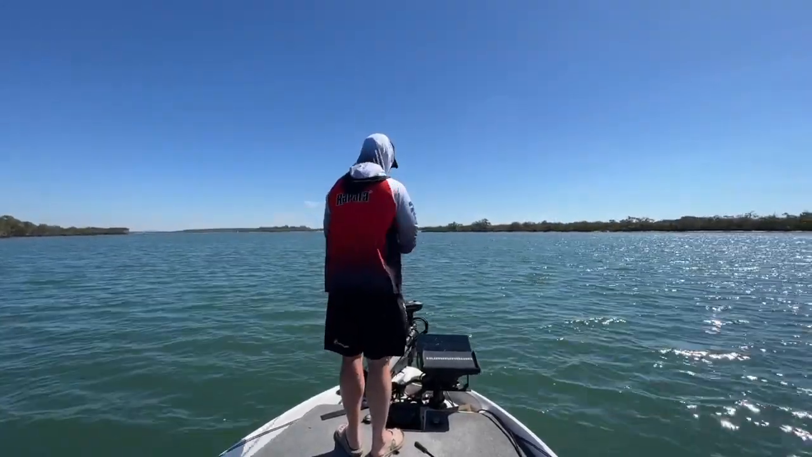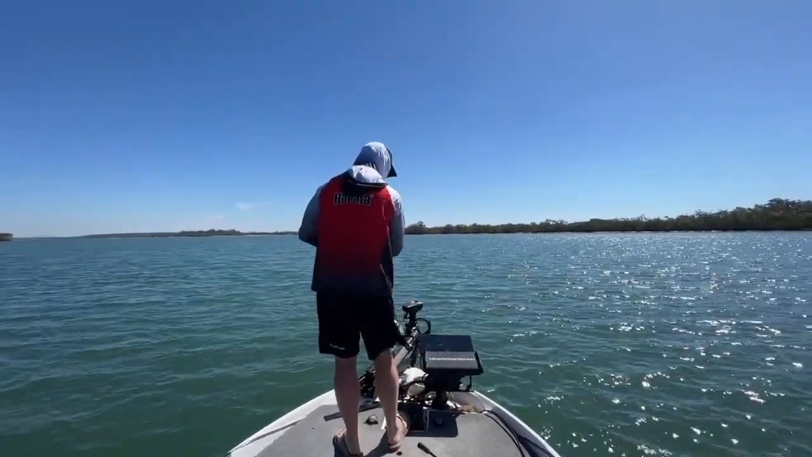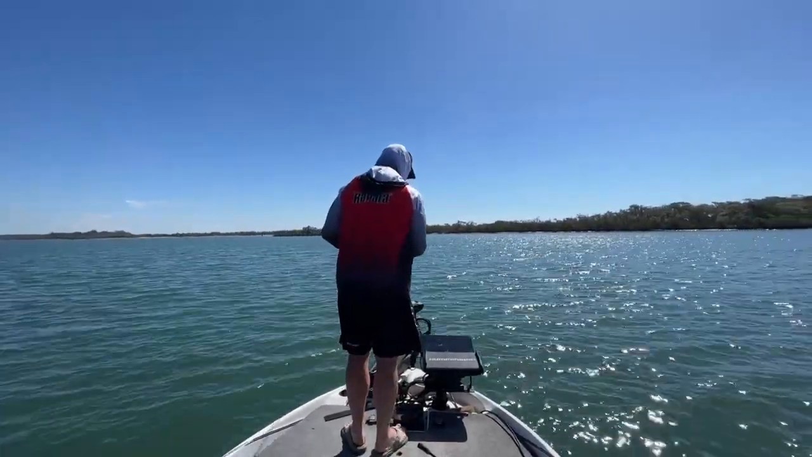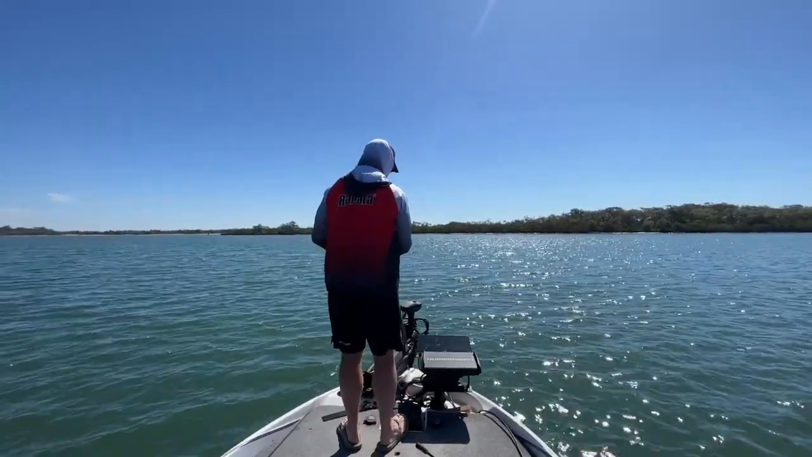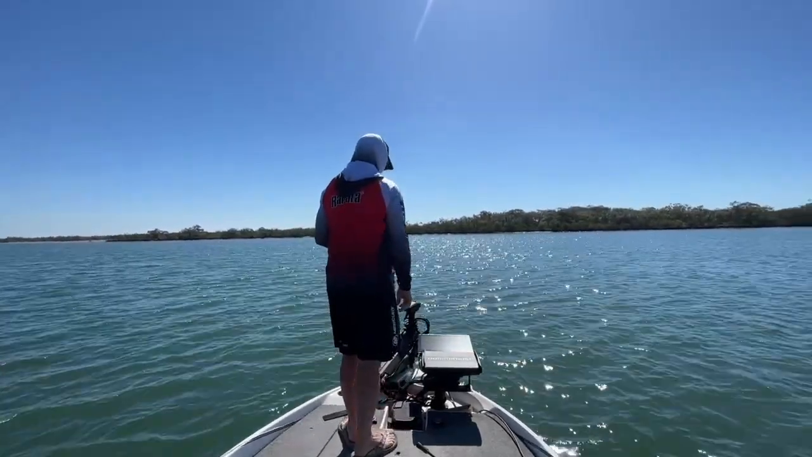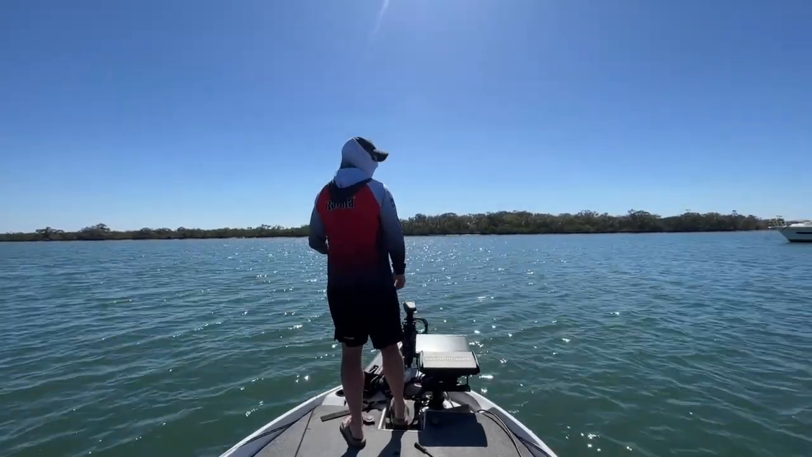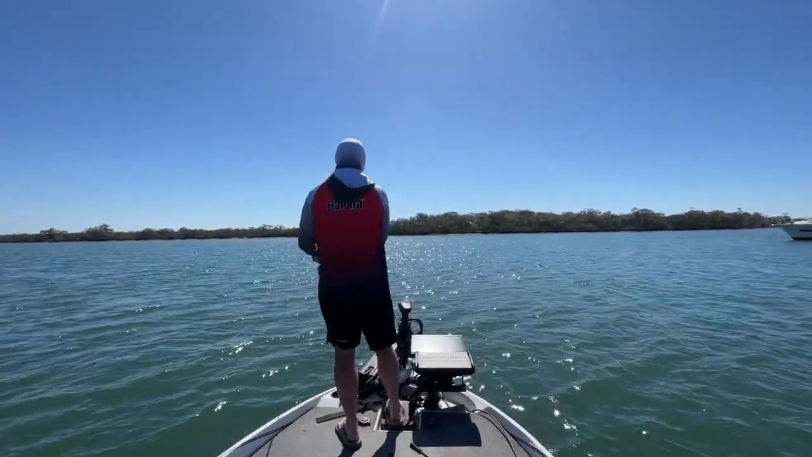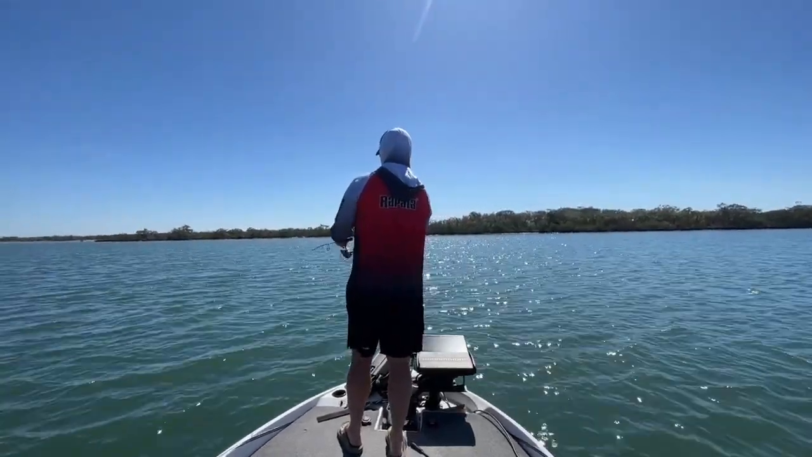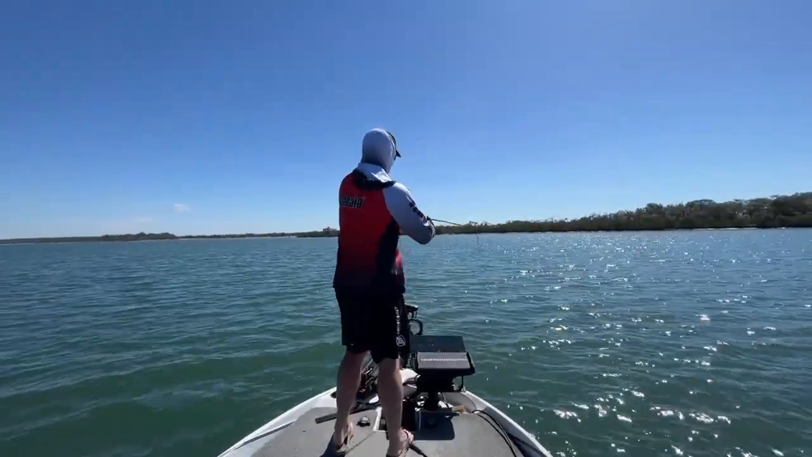Let's get into them. There's my crab sinking down. They should eat it. If I spot like here, it should be right amongst them. They should have eaten it, and they did.